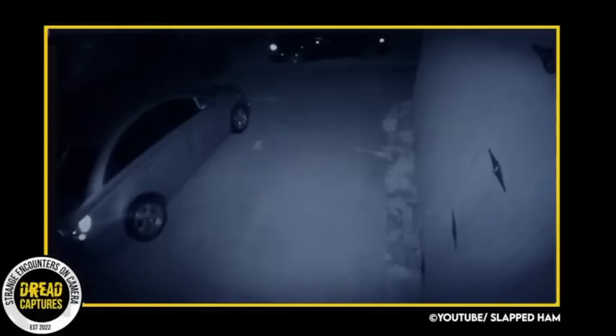Although it is not uncommon for these cameras to record mysterious videos of people passing by or animals, this footage captured something very peculiar. The driveway near the parked car shows two small bipedal creatures wandering around for several seconds. When they approach the car, we can see that they are around the same height as the tires, which is most likely between 15 to 22 inches.